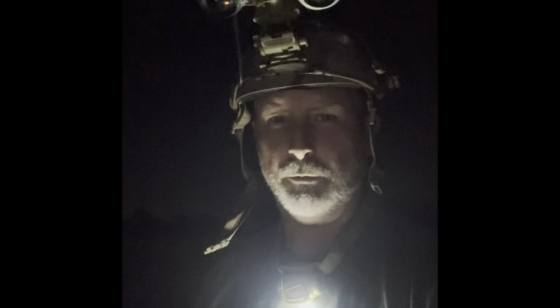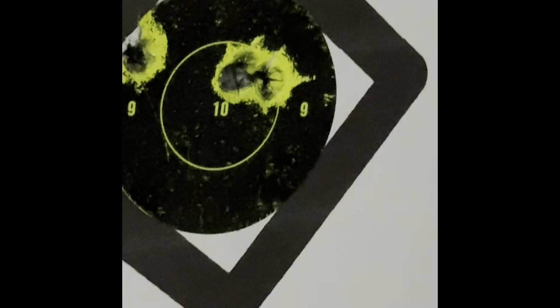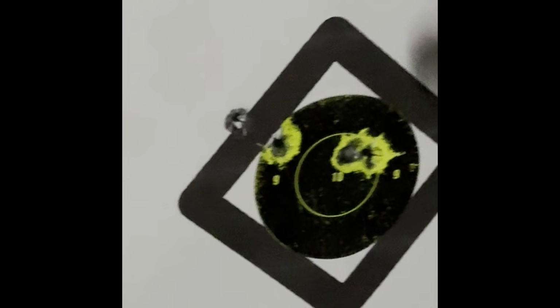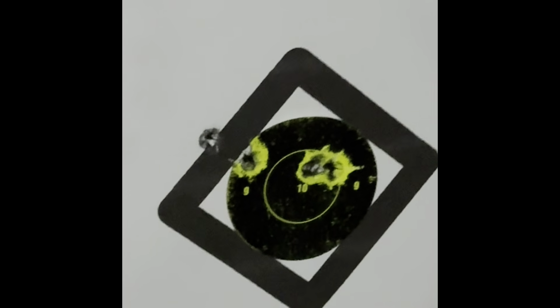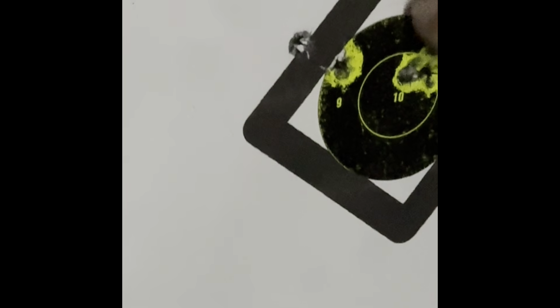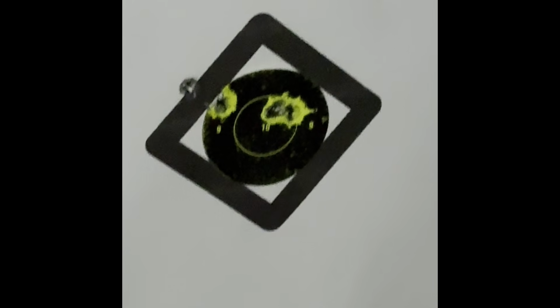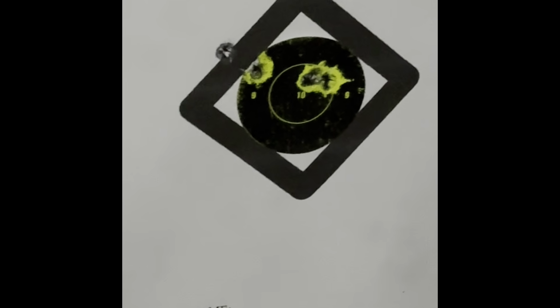Let me tell you a story about how I put the other 2 rounds in the same grouping. There you go. So now I've got 3 in there and 2 out here, so that was much better grouping. I am aiming up here, so I do need to make an adjustment up. That's not a shift between the night vision and the gun. This is a different ammunition, and I did not zero out my turrets.